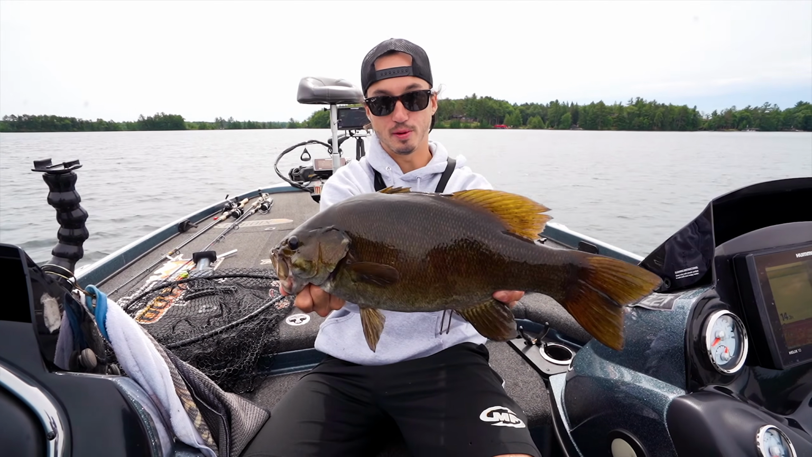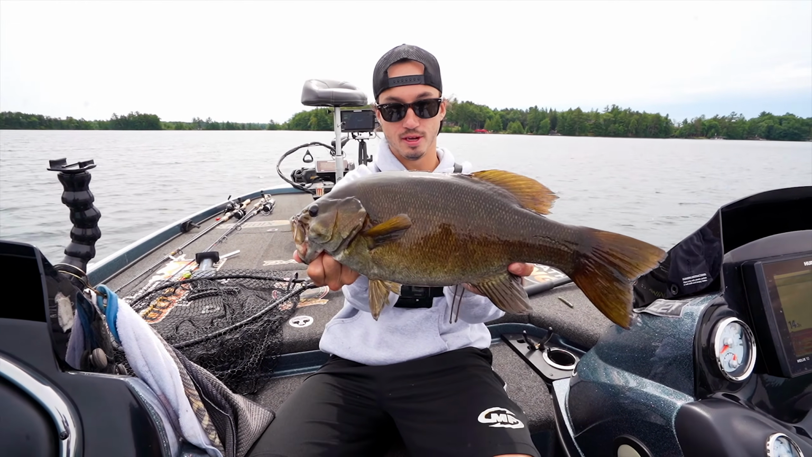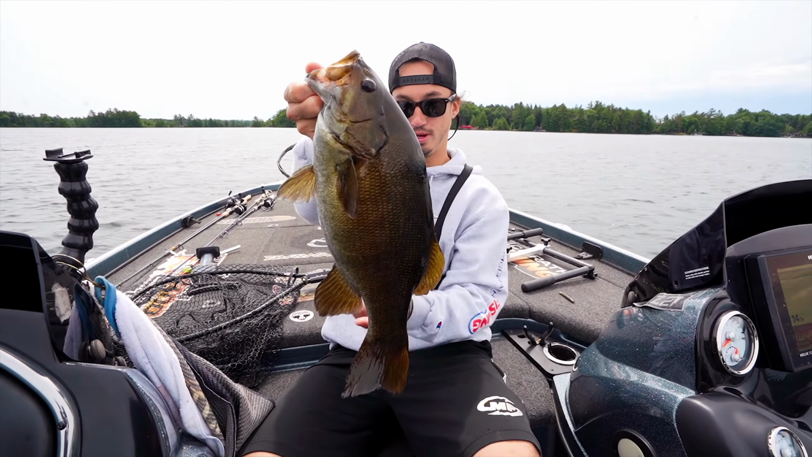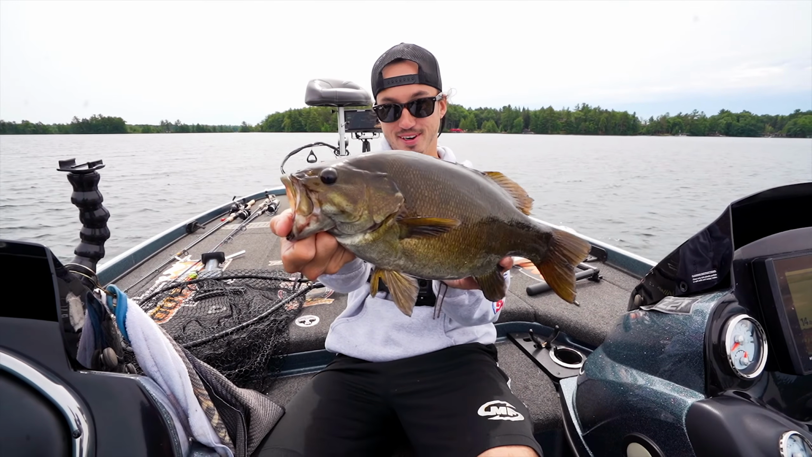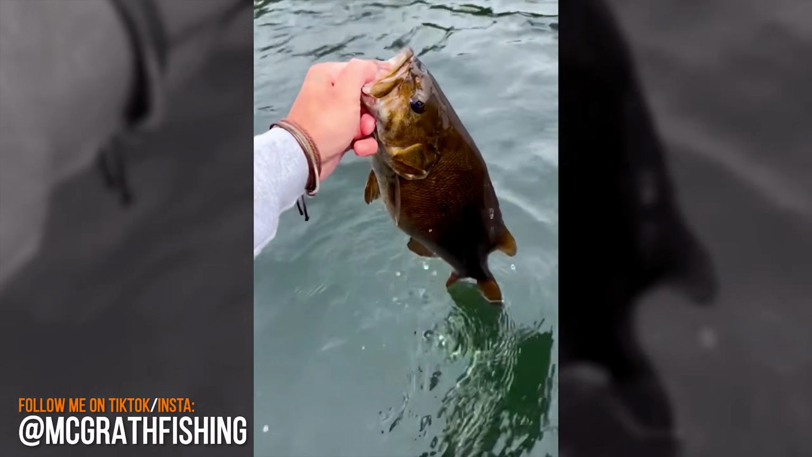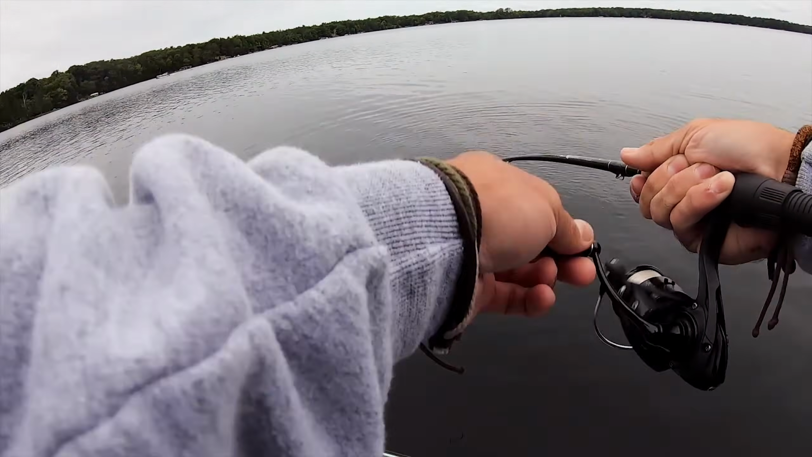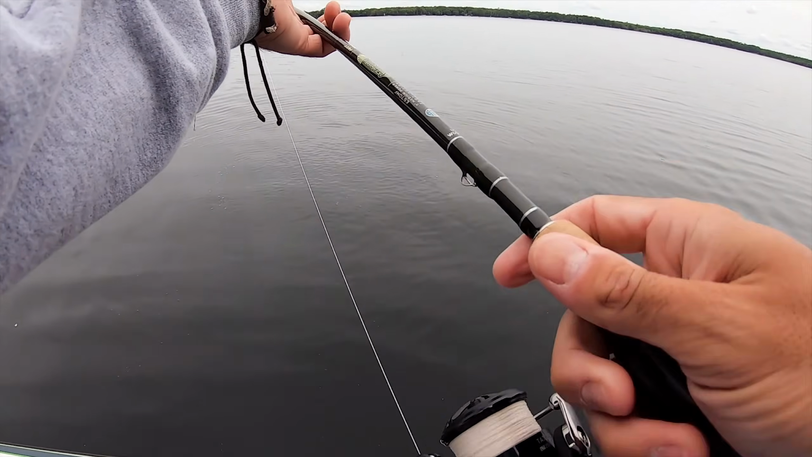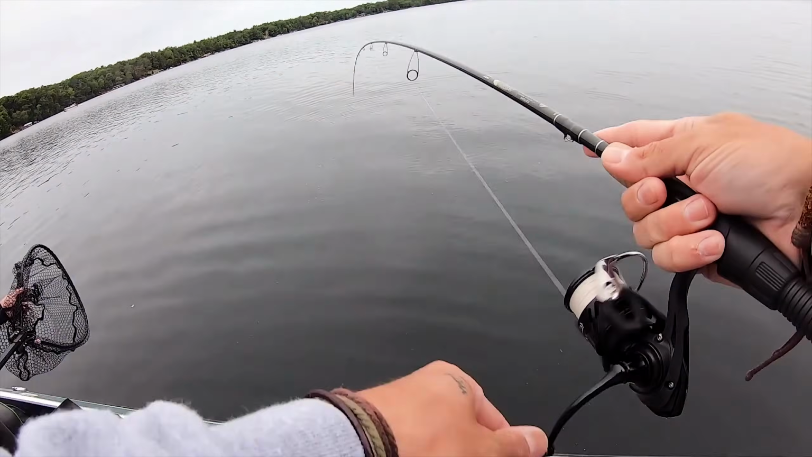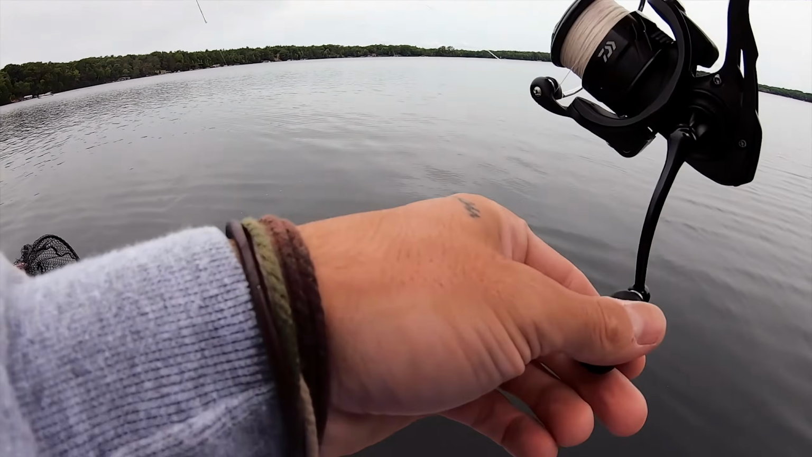I switched to something in the orange. I felt like that green pumpkin, they saw it too much. And then this was my first cast. 3.5 pounder on something in the orange. FTA hammer stick, hammering. First cast on something in the orange, 3.5 pounder. Something in the orange. Oh my god, he choked it.